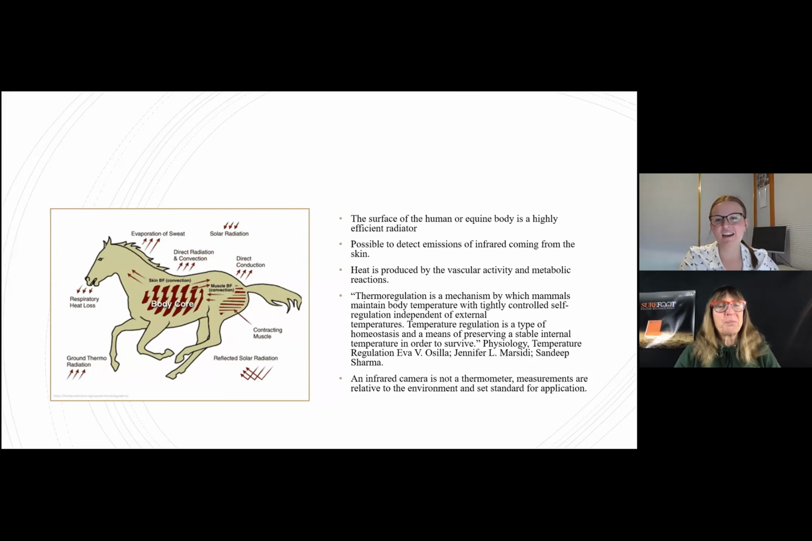Thinking about what we've just gone over, how can we use a tool to measure the skin surface temperature to assess physiological changes to the body of an animal or human? The surface of a human or equine body is a highly efficient radiator, making it possible to detect emissions of infrared coming off the skin.